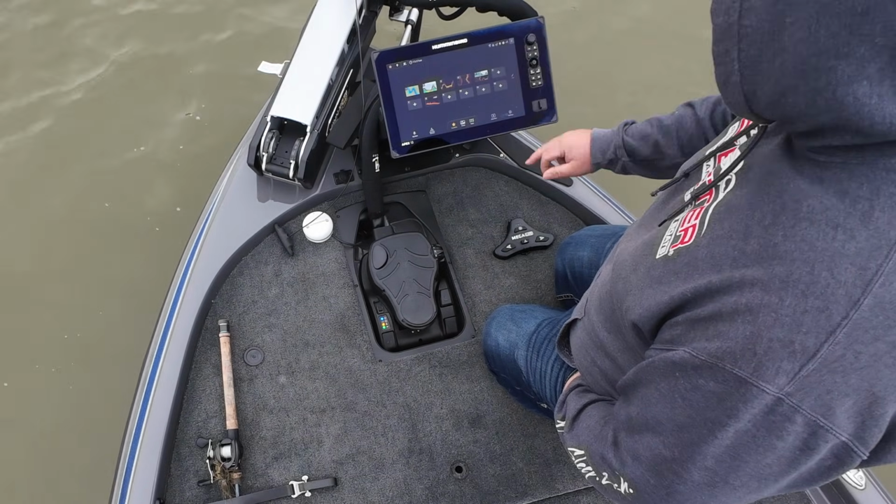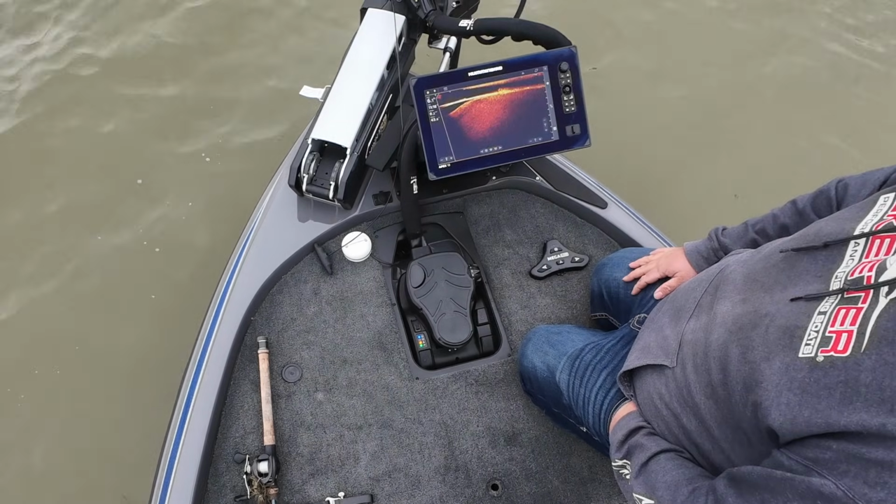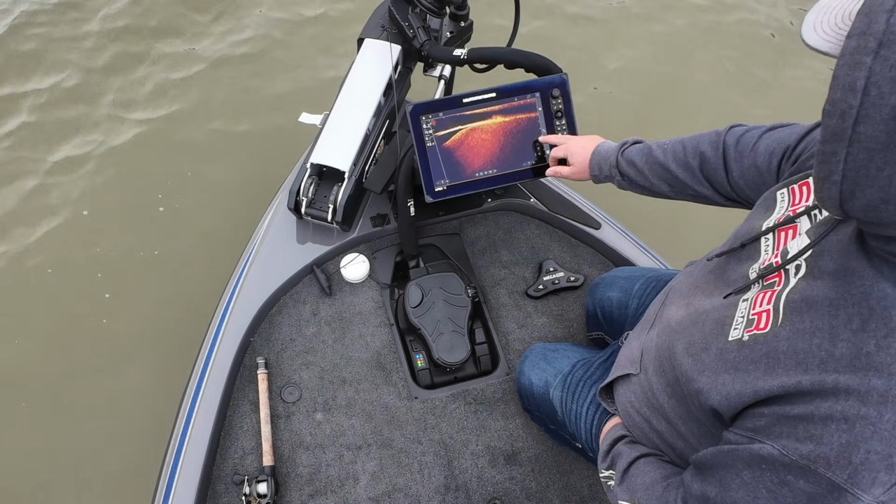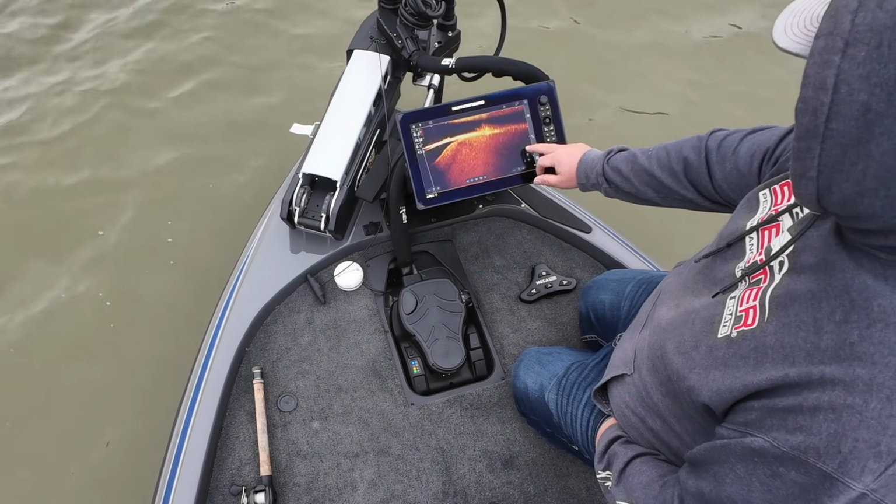And the top button on this is the target lock button. So if we're spot locked right now, I'm going to take this down. You don't need to be at 55 feet. There's fish on the pile.